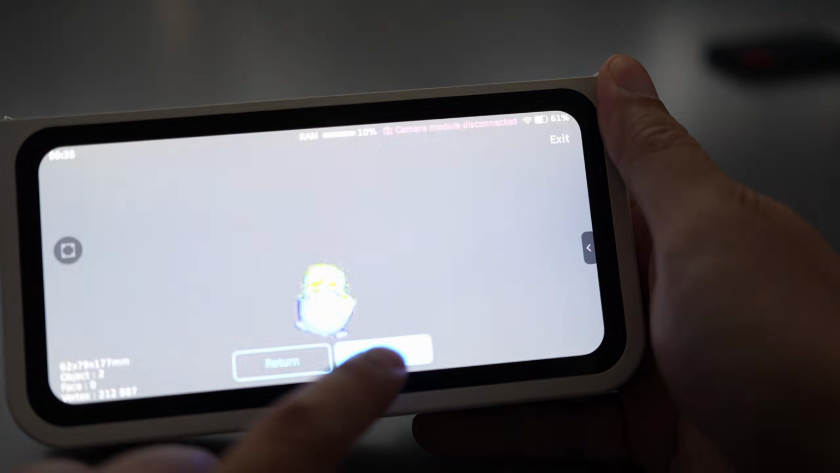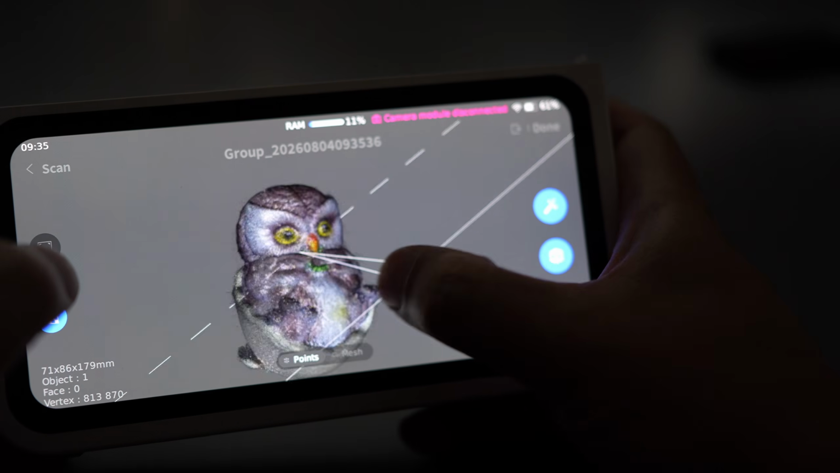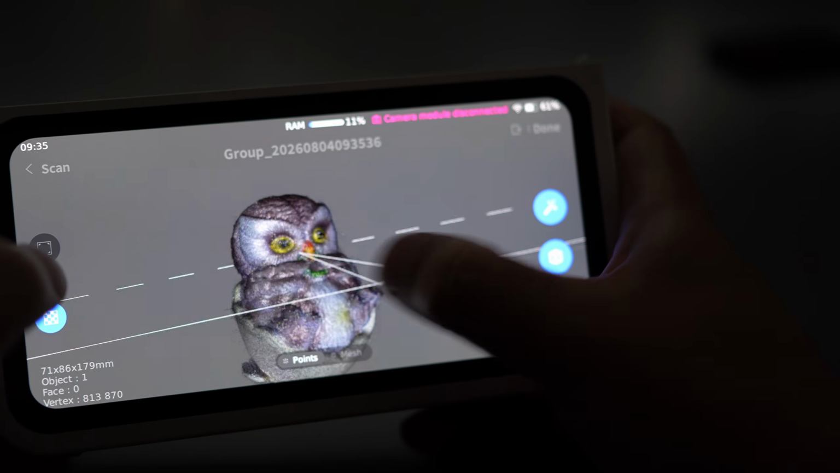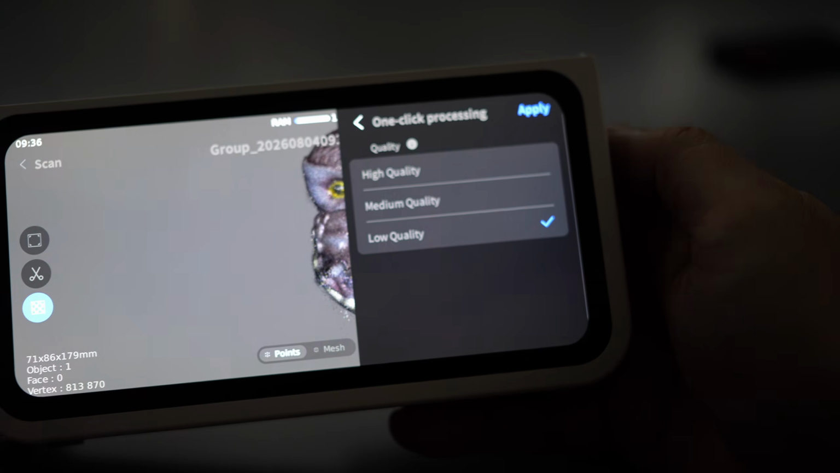With the control pad, only automatic alignment is available. There is no option for manual alignment. And here's the alignment result. You can also fuse the point cloud from within the control pad and create a mesh.